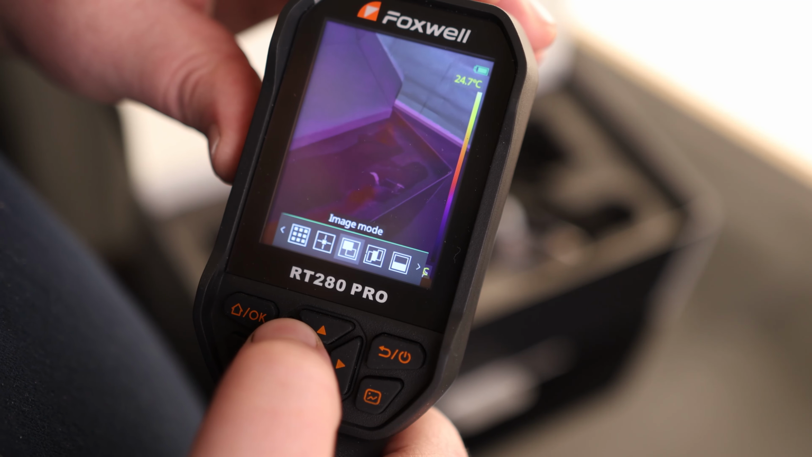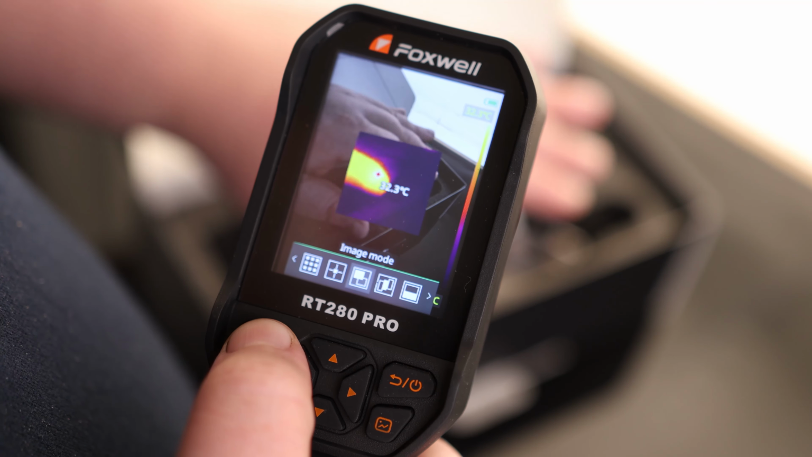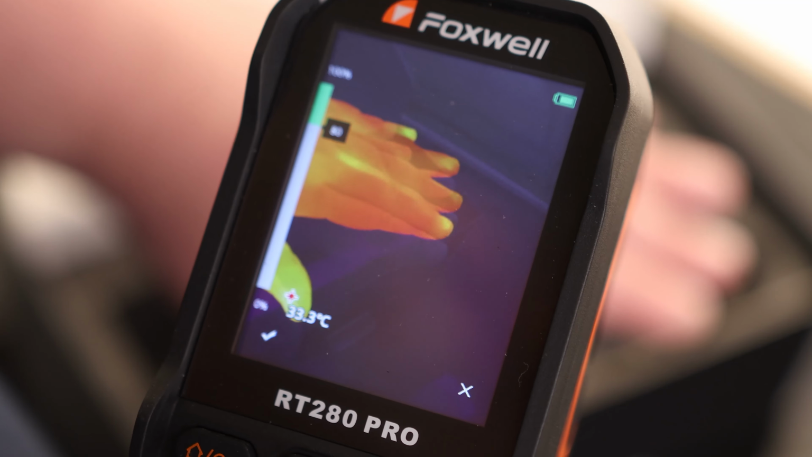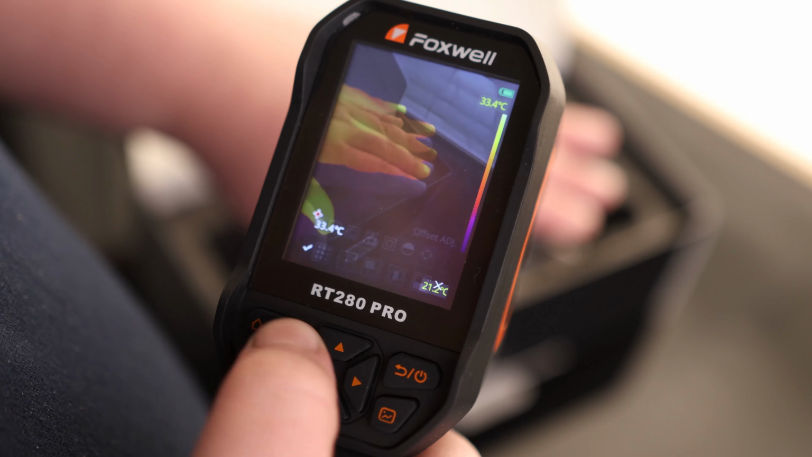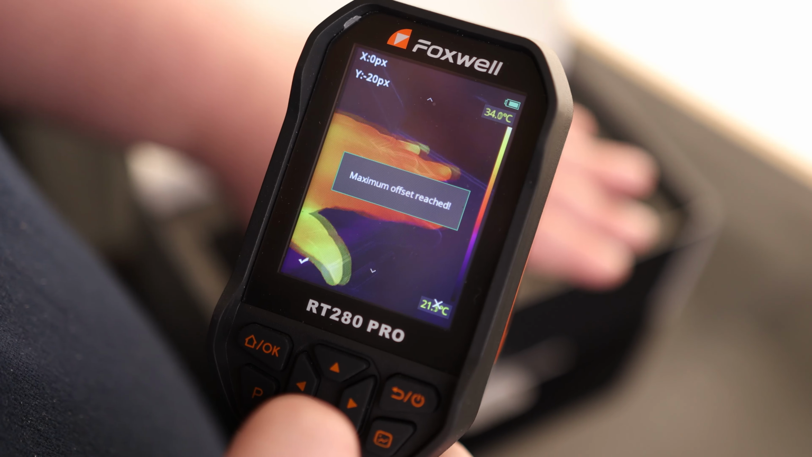And we have overlay fusion. With this, you're going to see mostly the camera, but you're also going to see the thermal on top of that. And we got picture in picture. With that, we can see the regular image and we can see the thermal underneath it. I do also have fusion adjust, so we can decide whether we want to see more of the thermal or more of the regular camera. And offset adjust. If we want to adjust that offset, make it a little closer together, we can do that. We have color palette.